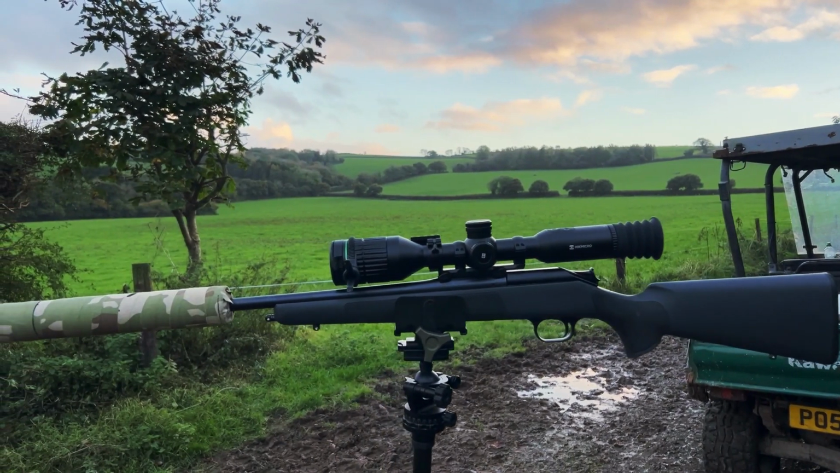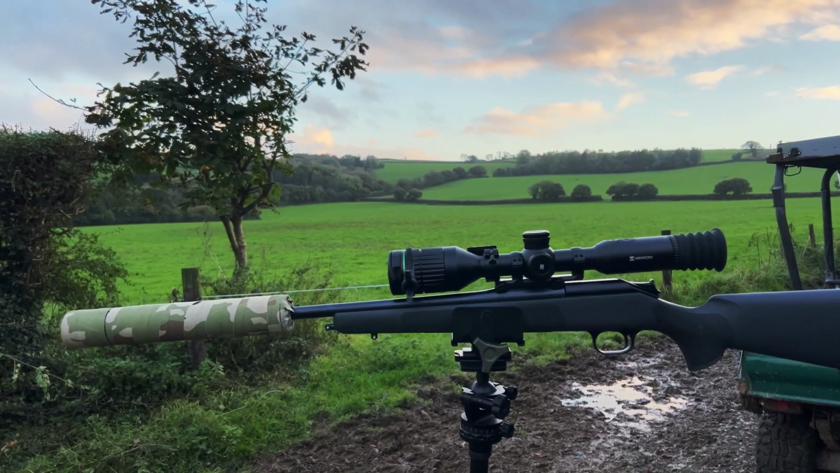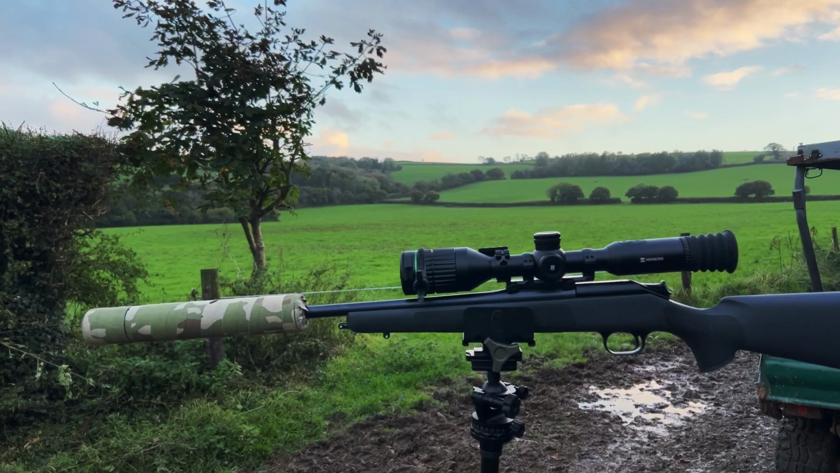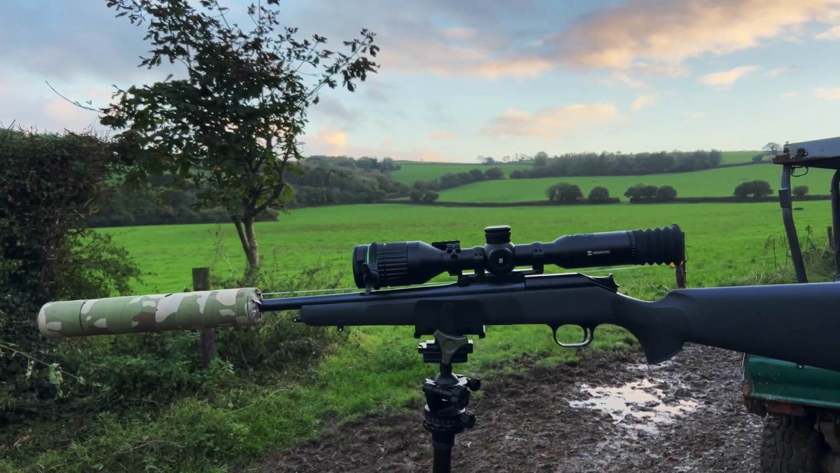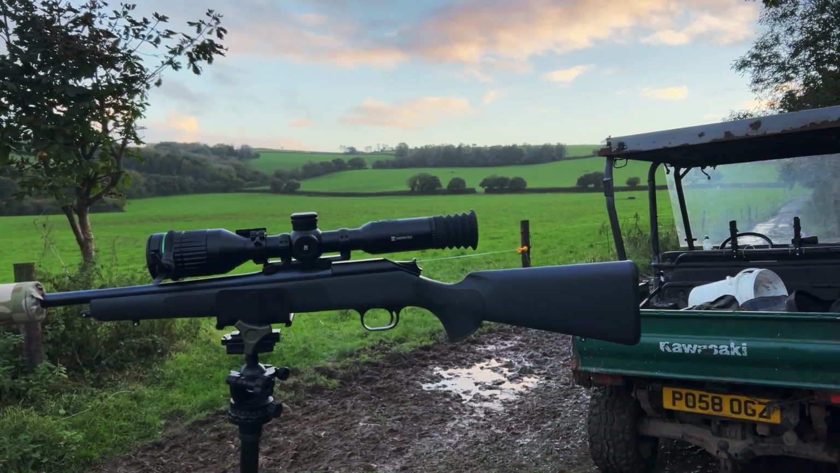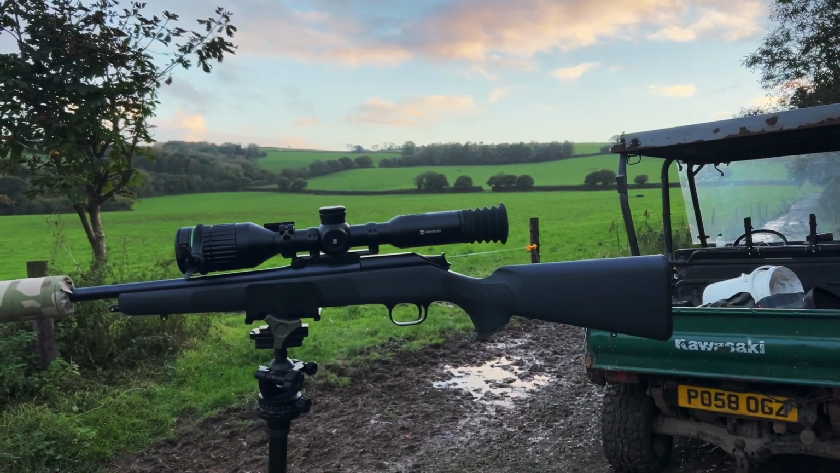As you can see, it's only about 5-10 mil. If we can get that even 5 mil up, it hopefully will just pitch us over a bit, stop that glare interfering when we're trying to take a shot.